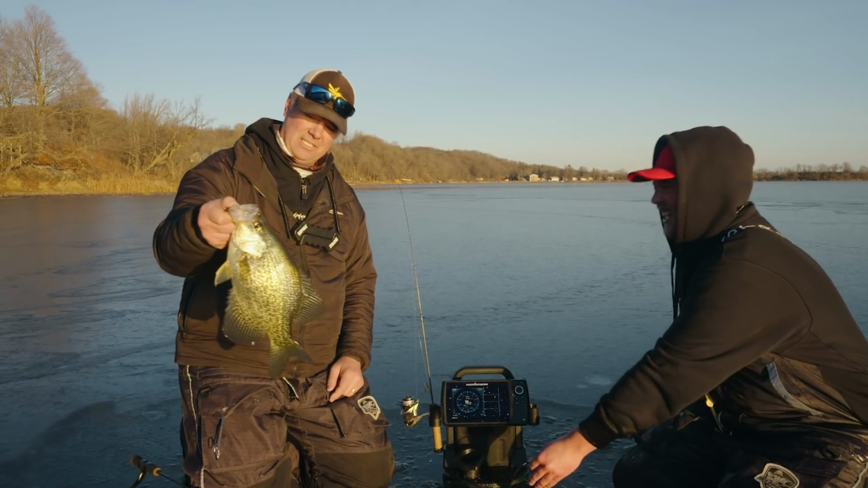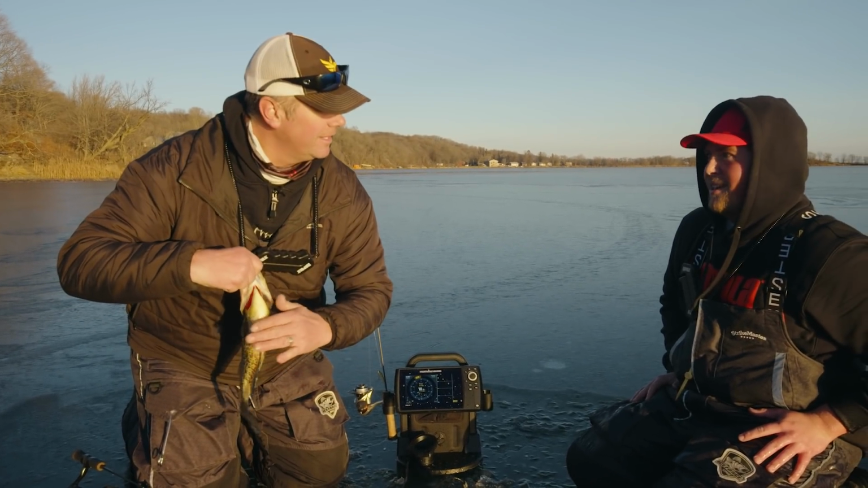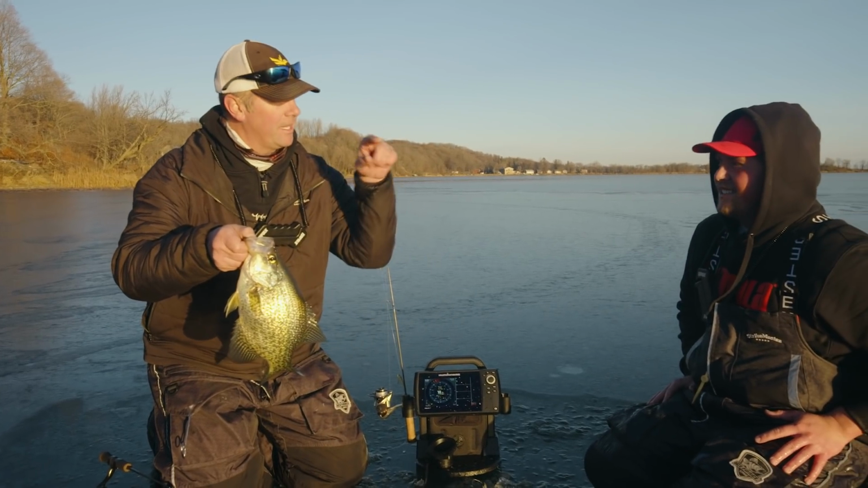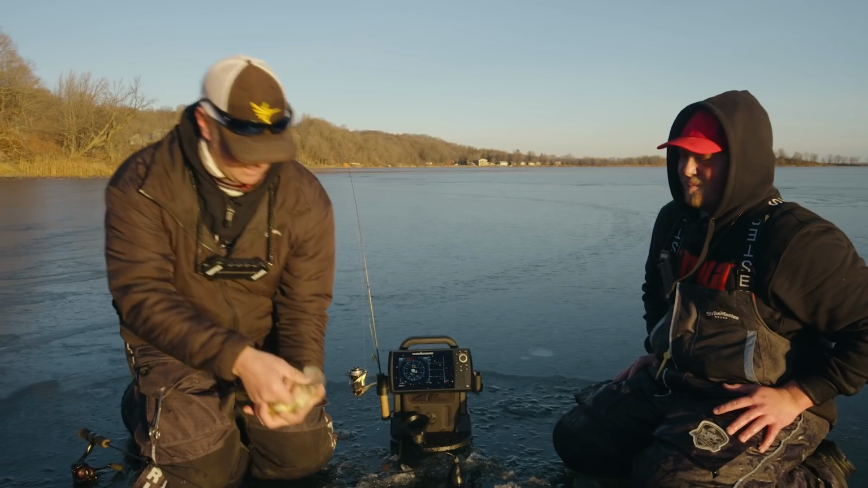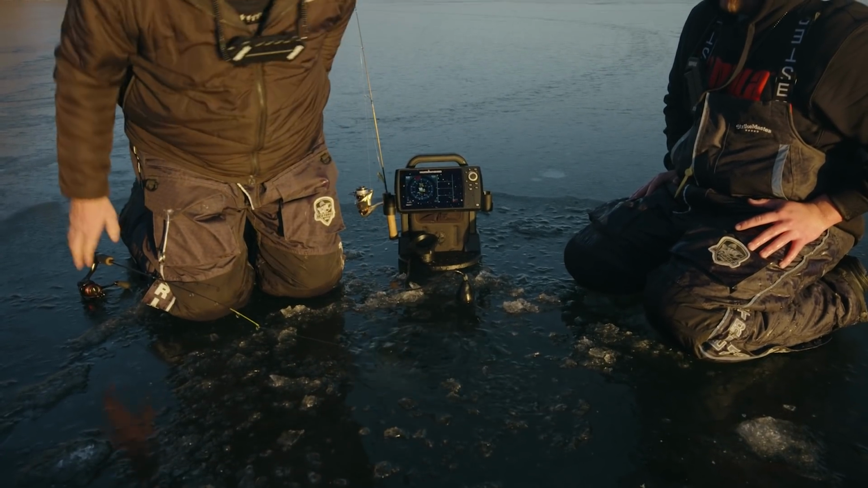I mean, that is a stud crappie. Thick shoulders on her. Big belly. Not so lean across the middle either. That one just came up right underneath a buddy. His buddy was just staring at the bait, and this one came right up underneath and went for me. Says, I own this place. Wow, that's a gorgeous fish. And right back where she belongs.